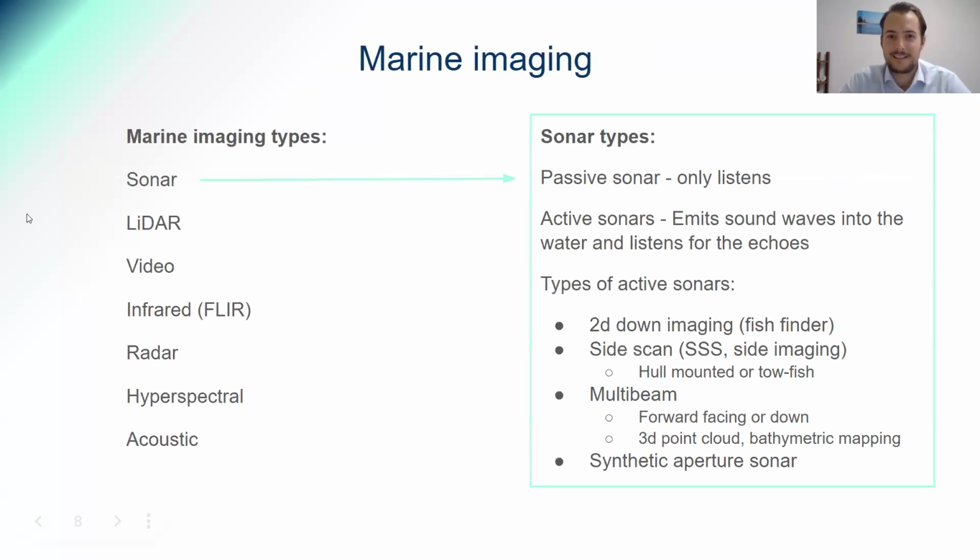So getting into marine imaging now, we're getting into the ocean, don't worry. There's tons of marine imaging that goes on the boat, but also helps marine missions have a better understanding of what's out there in the ocean. The one that we've worked the most with is sonar.